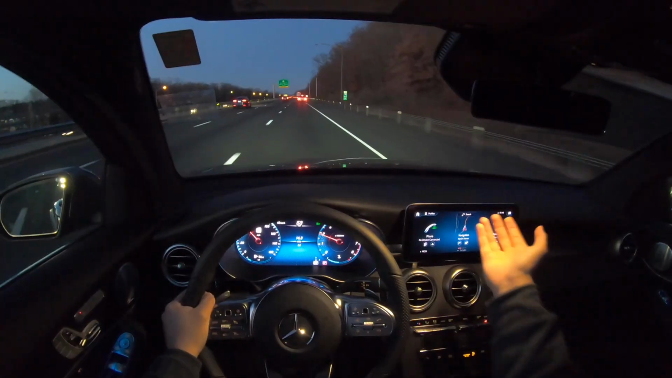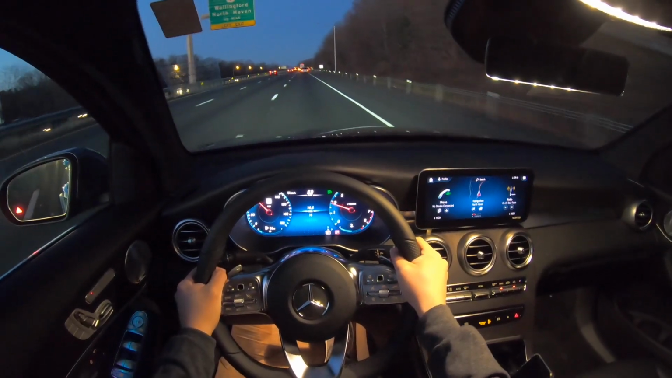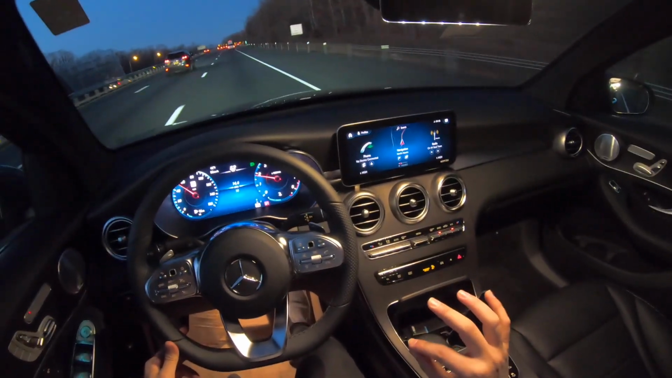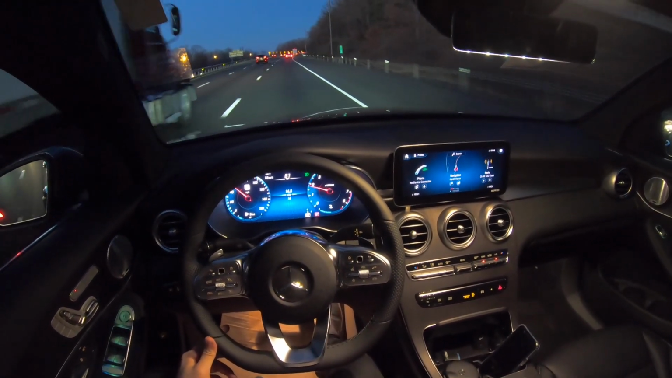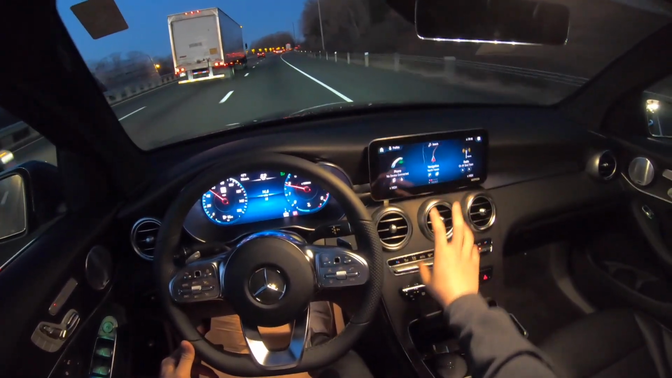Let's go ahead and turn on the lights. There's some lights right underneath the mirrors, and there is the main light switch right here that will turn on the lights in this GLC. And I have to say, the lights in this GLC are so bright. Everything is very easy to use.